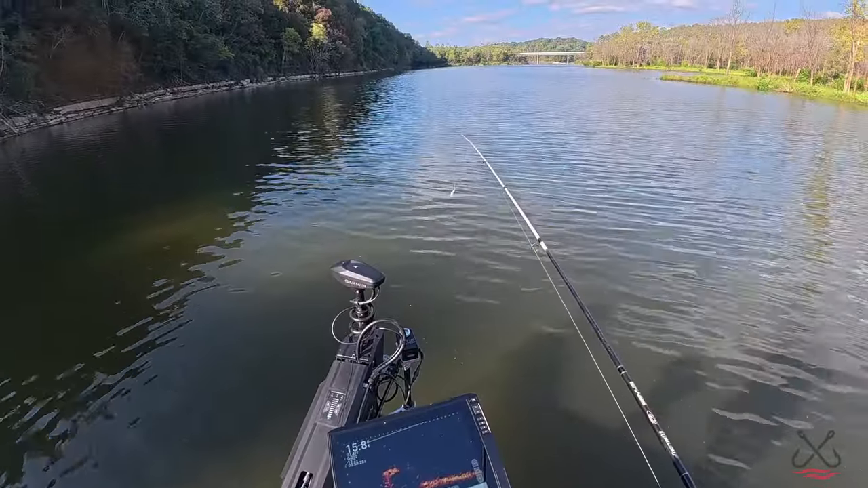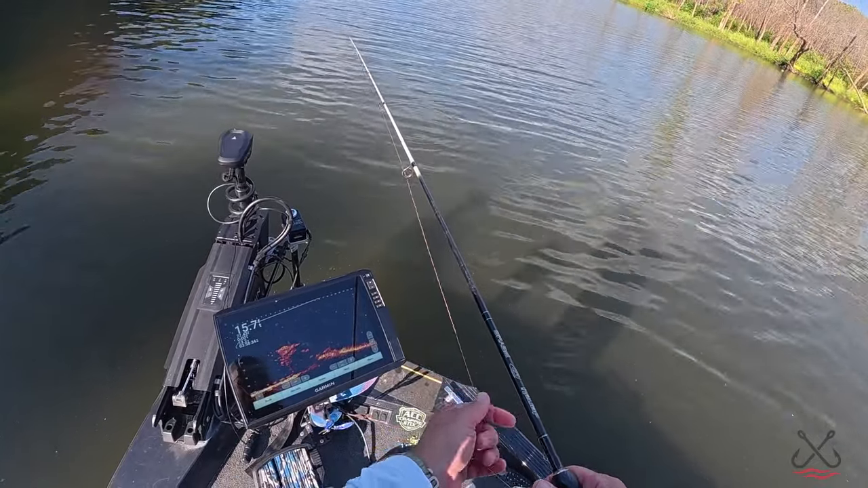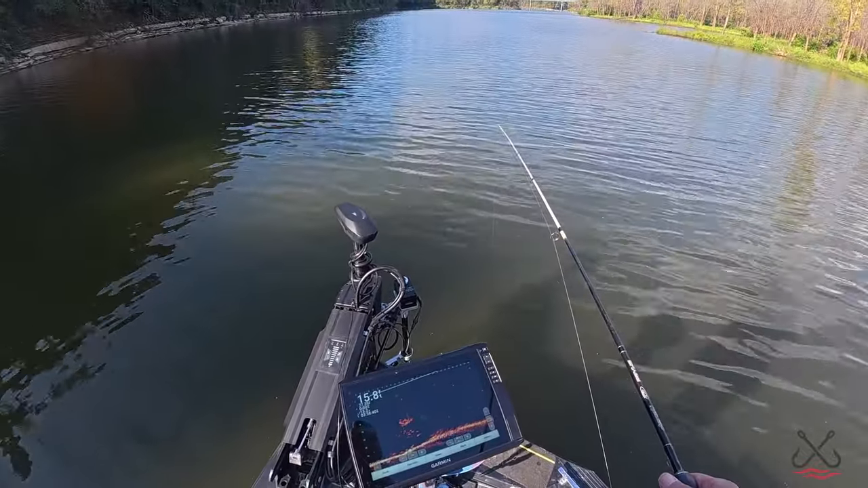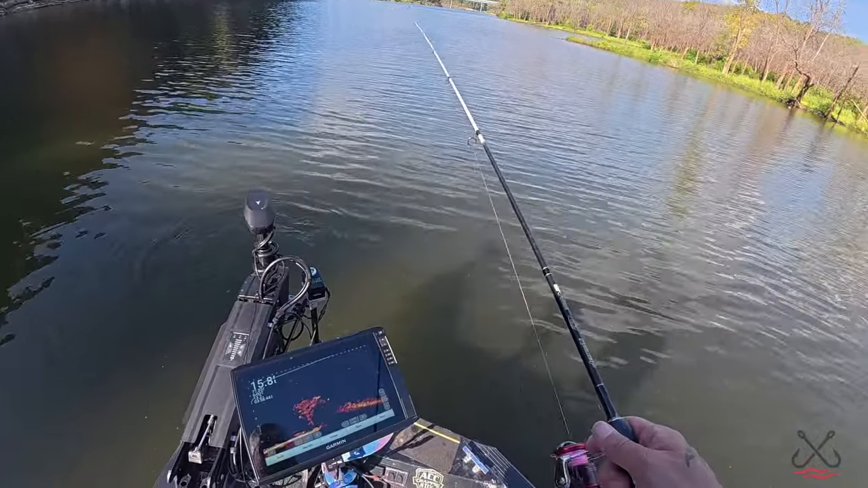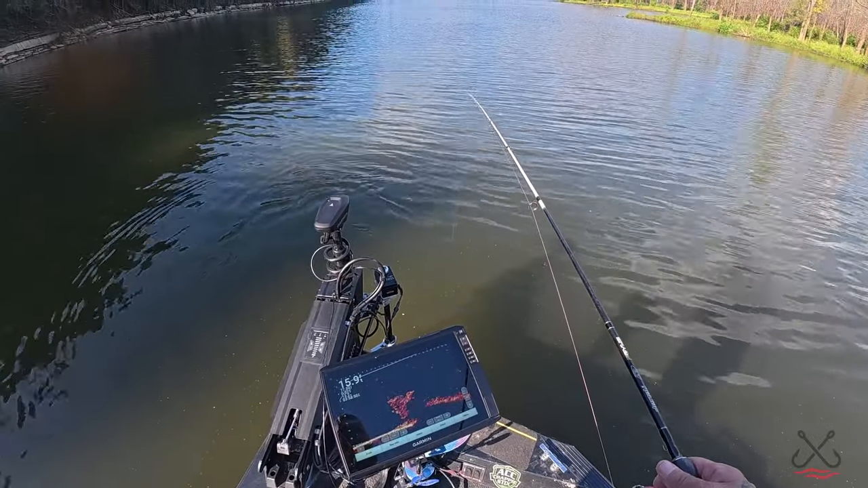When I first saw LiveScope, I said, man, I gotta have one of them. Looks so much fun. And I can tell you it is. I have enjoyed it. There's a learning curve to it, and I don't have it all learned, that's for sure. But it makes it fun.